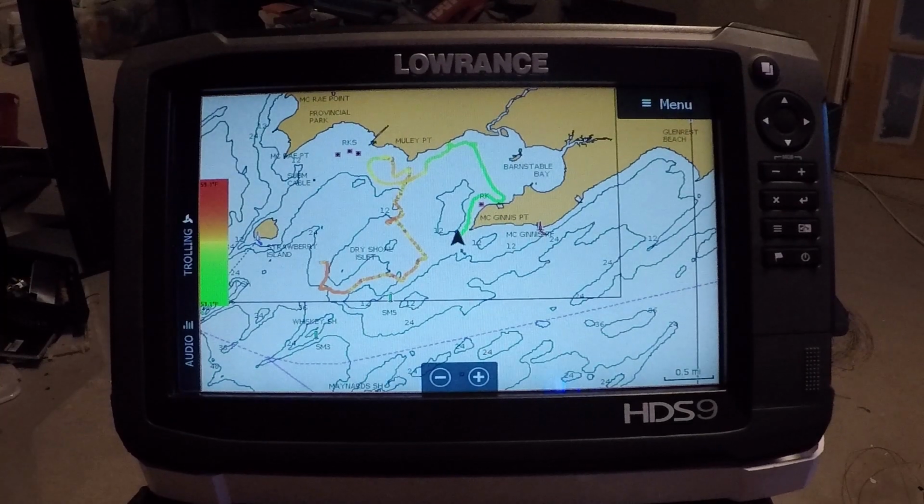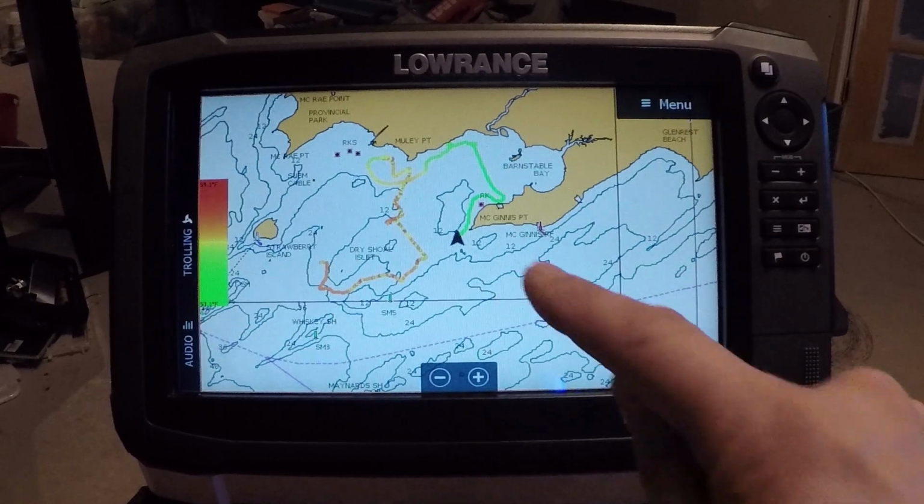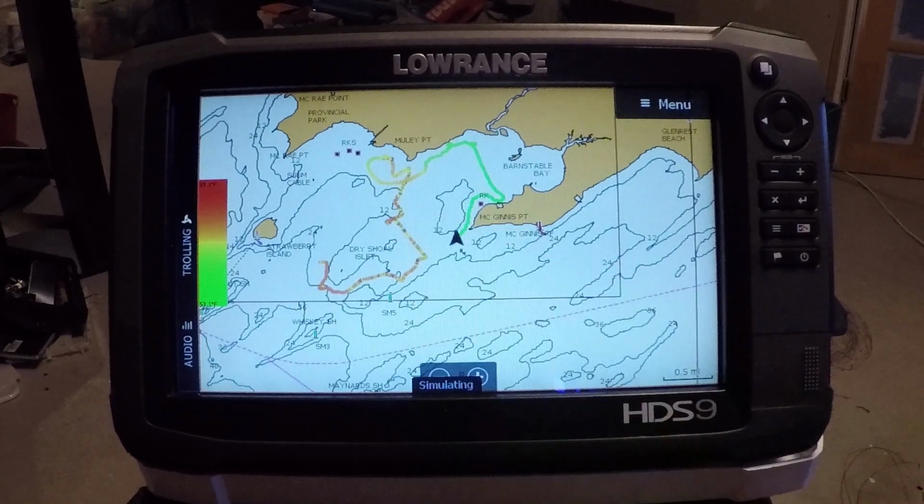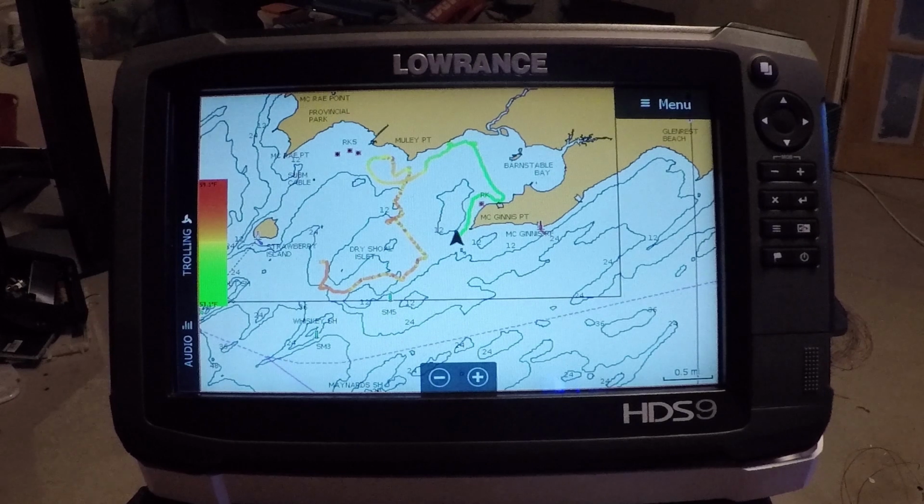So here we are zoomed out, and you can see it's really plain as day. The cooler water's in the back bay, the warmer water is out on the rocky shoals and further away from the back ends of the bays. You know, like I say, this is in the fall. In the spring, generally, you're gonna have the opposite.